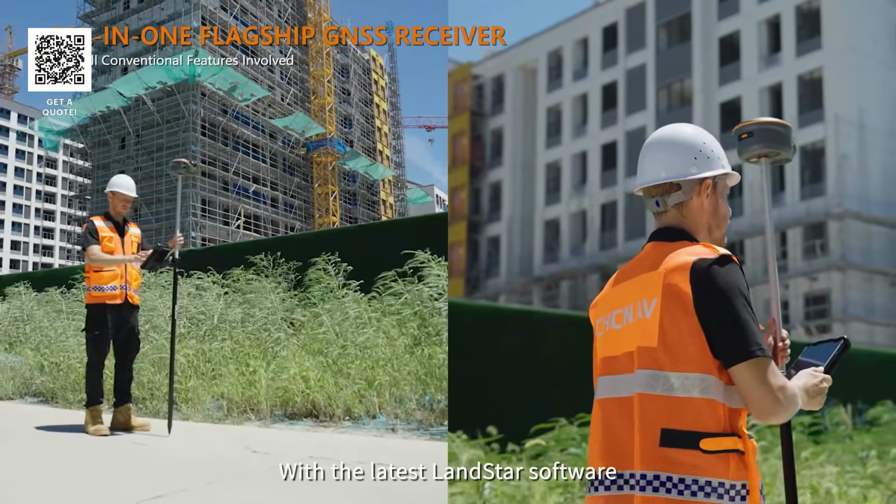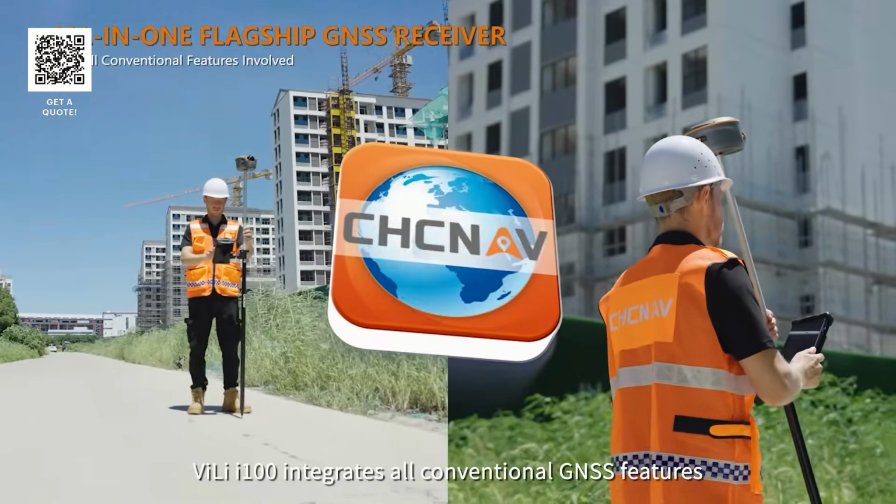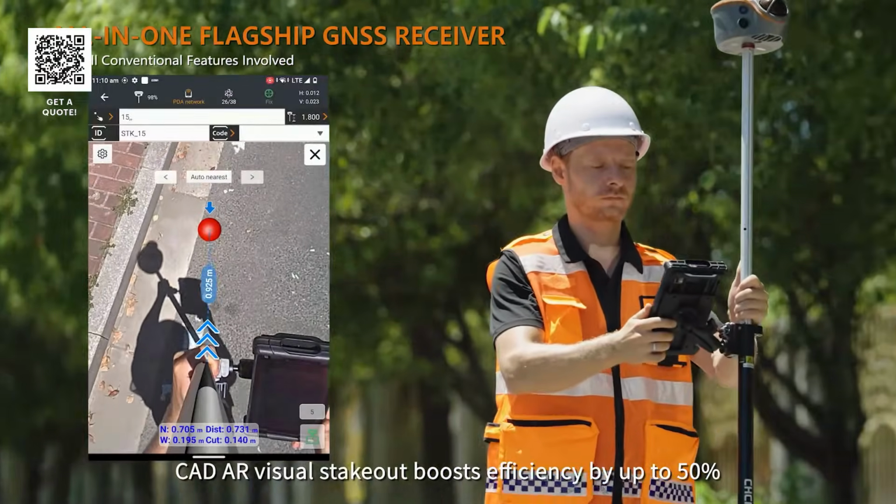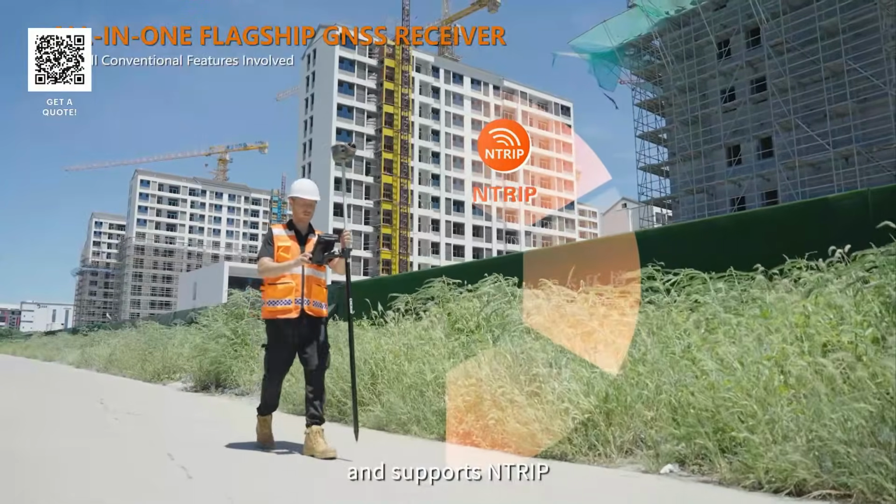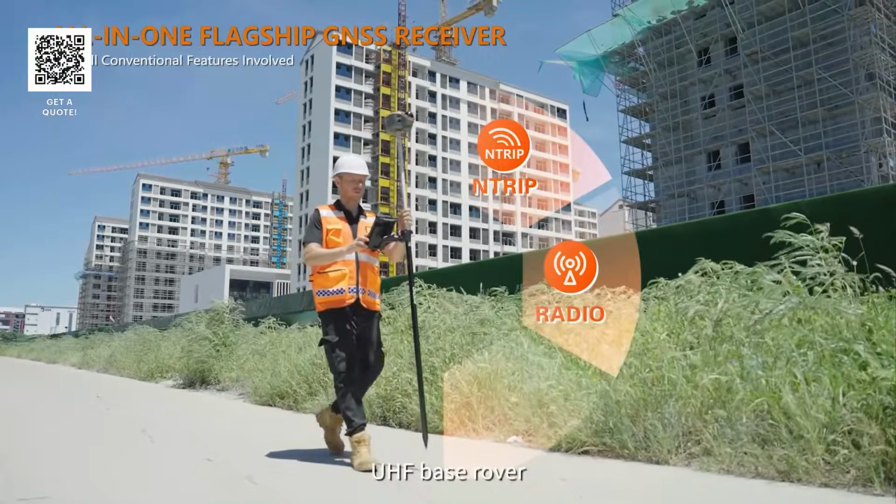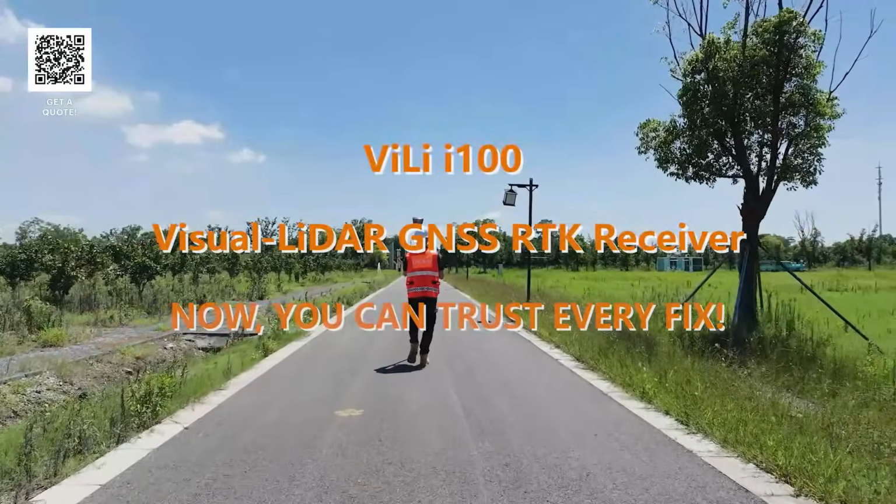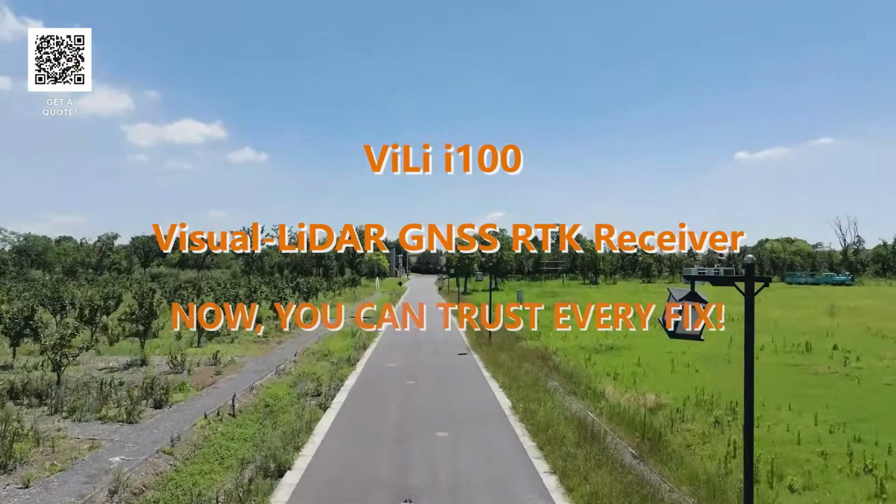With the latest Landstar software, ViLi i100 integrates all conventional GNSS features in one flagship receiver. CAD-AR visual stakeout boosts efficiency by up to 50% and supports NTRIP, UHF base rover, and PPP modes. ViLi i100 Visual-LiDAR GNSS RTK receiver. Now, you can trust every fix.